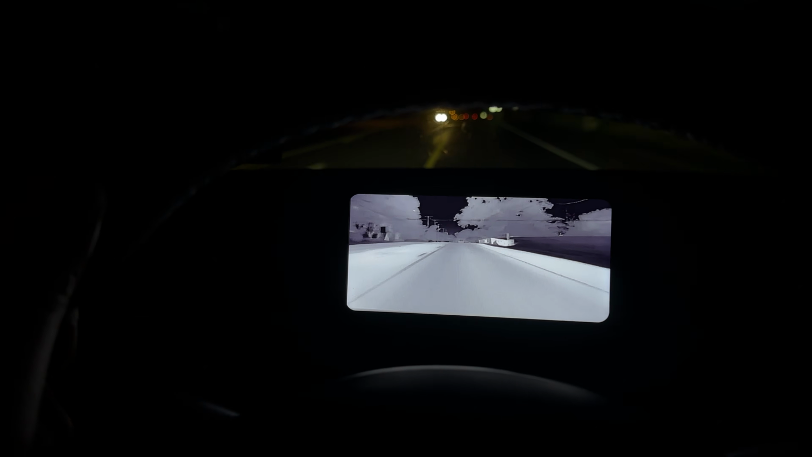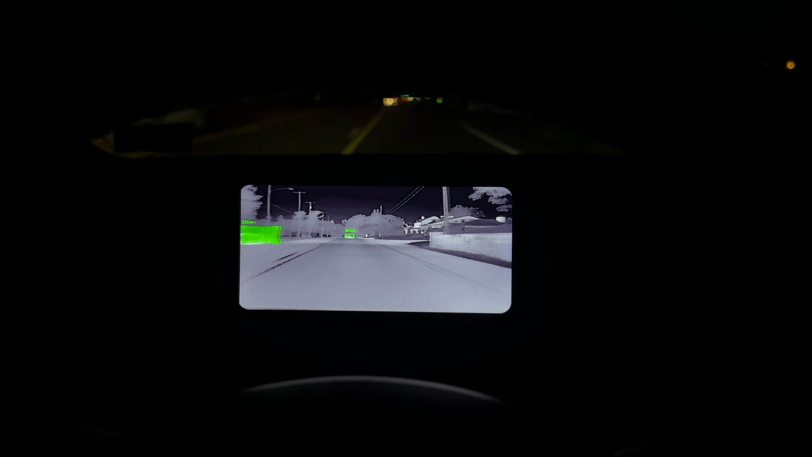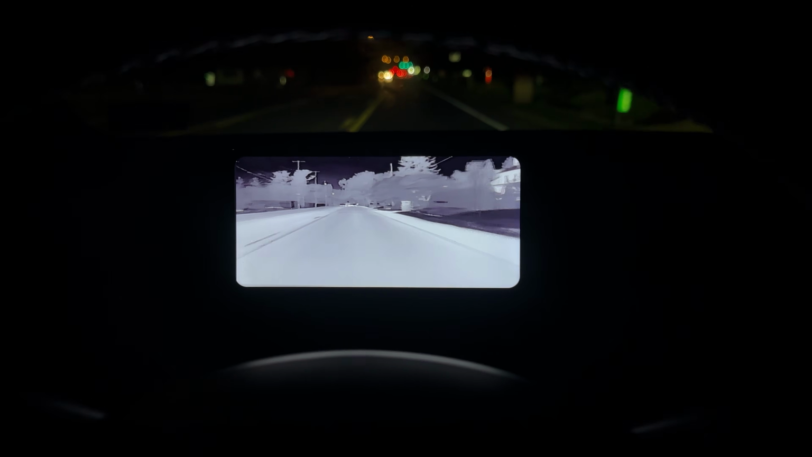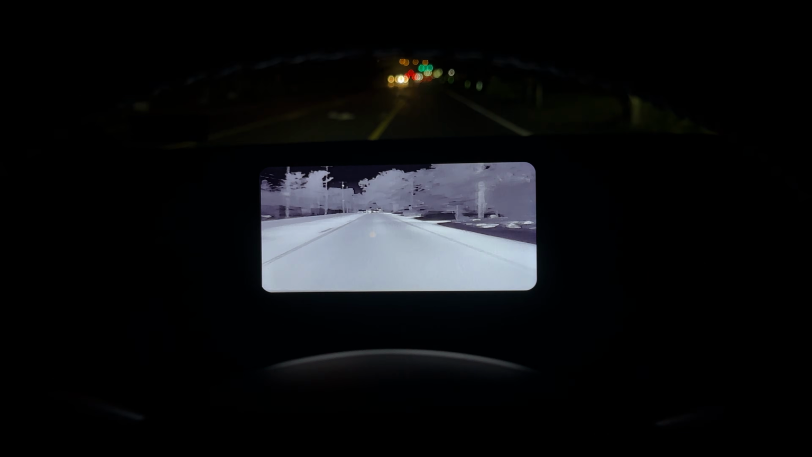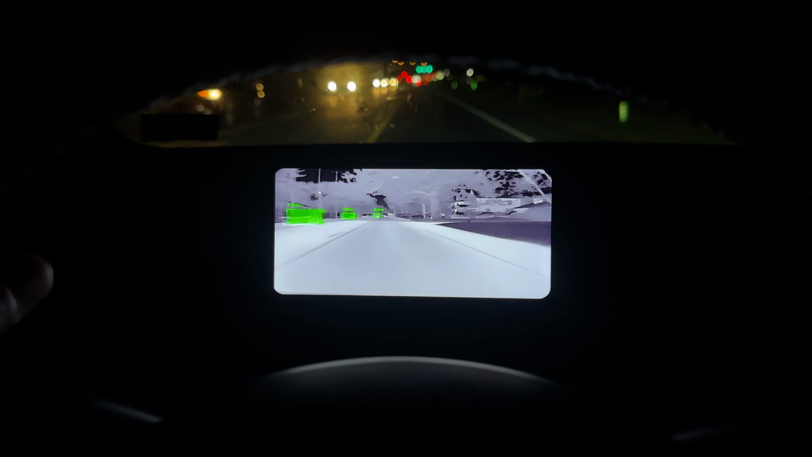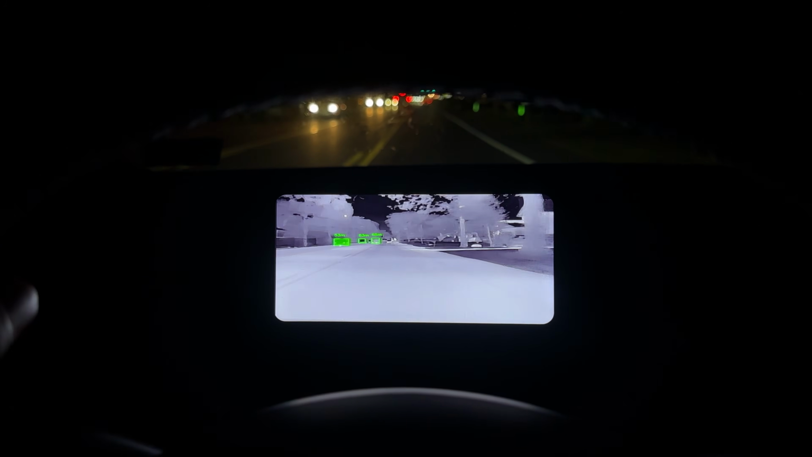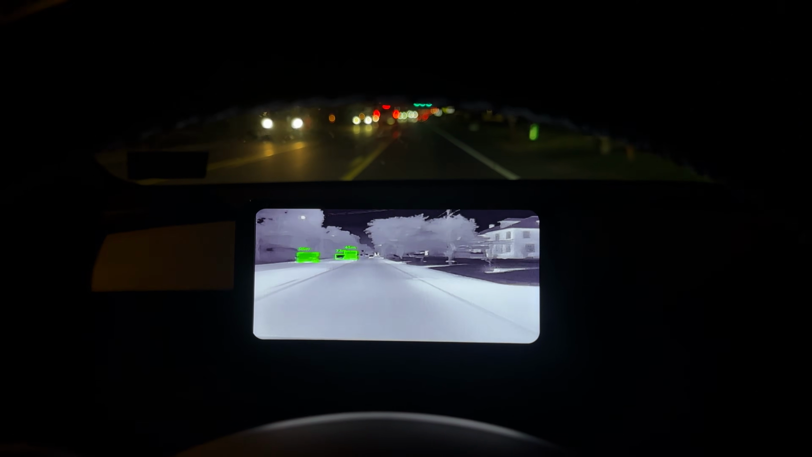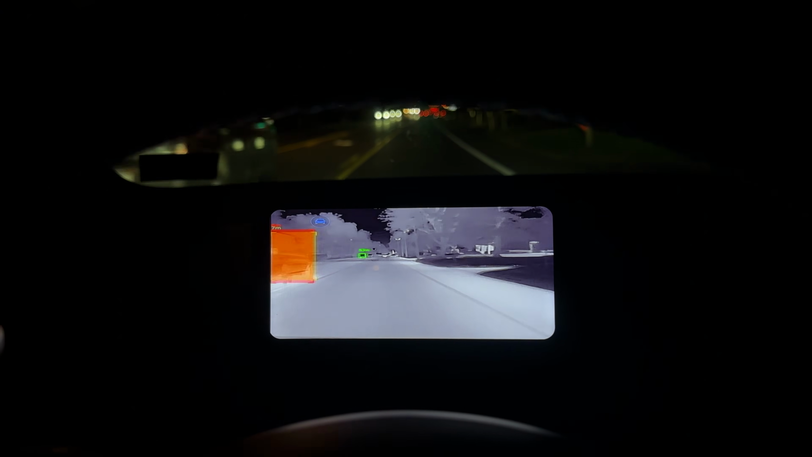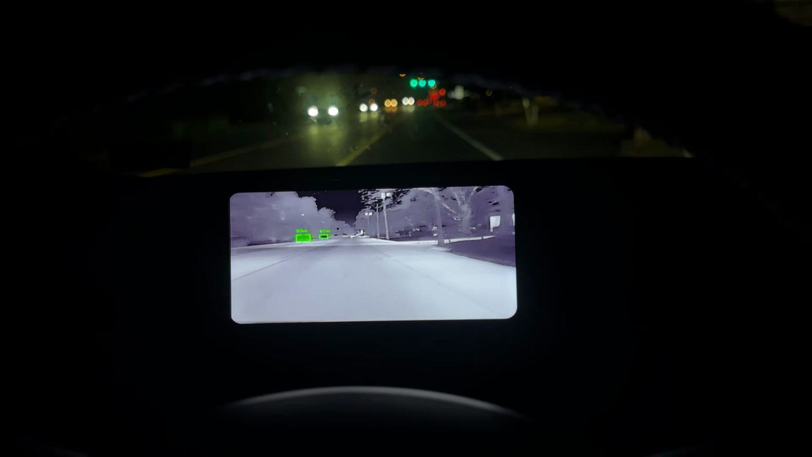Like, this is a very quickly changing environment here, and there is the biker there, and it recognized on the corner that there was a biker there. So how quickly it recognizes all of this, I have great confidence that if there was a deer or some kind of animal, it would recognize it right away and tell us, because as you see, it's really quick at recognizing everything, real time. It's a car that's turning, it shows the distance, so it does an excellent job with all of this.